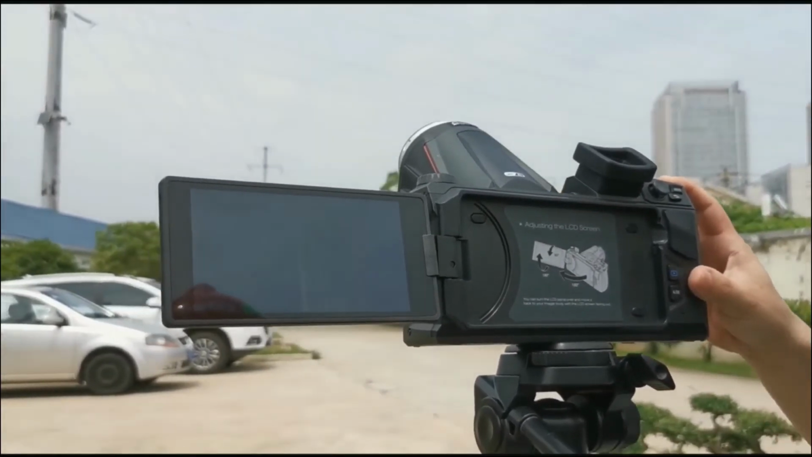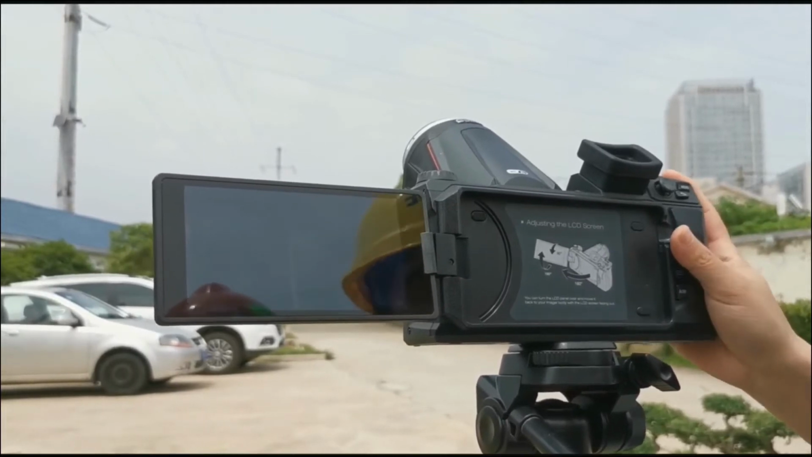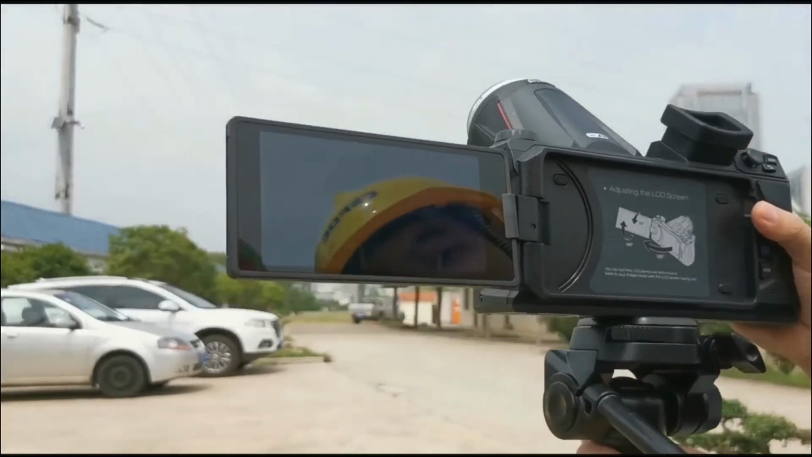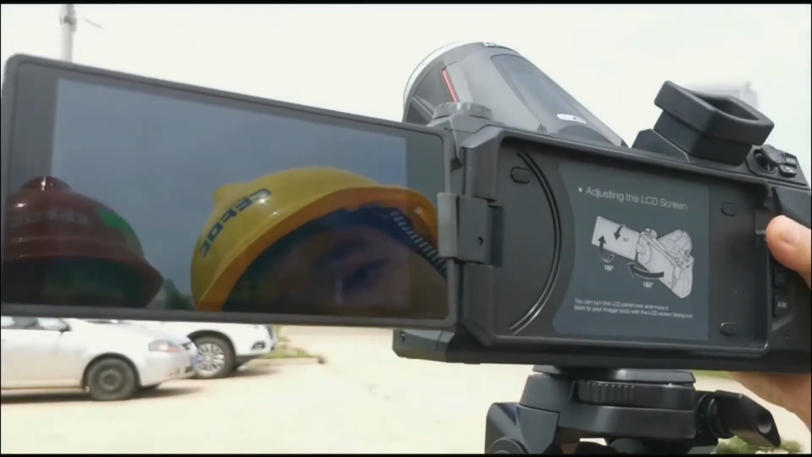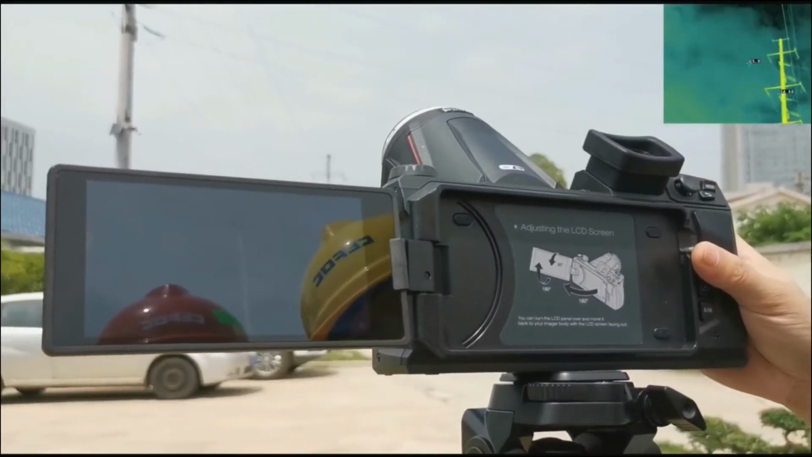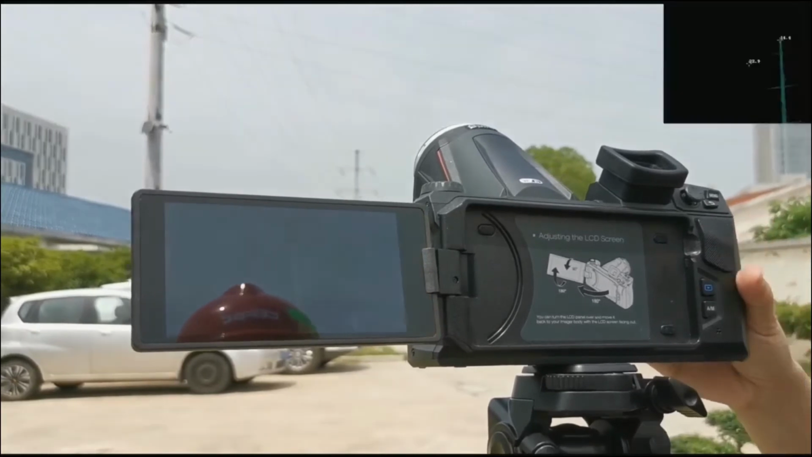Just press here for a few seconds. You can start the video. And when you take the video, you need to move the camera to the object you want to show. And all the video and the photo you can record in the SD card.